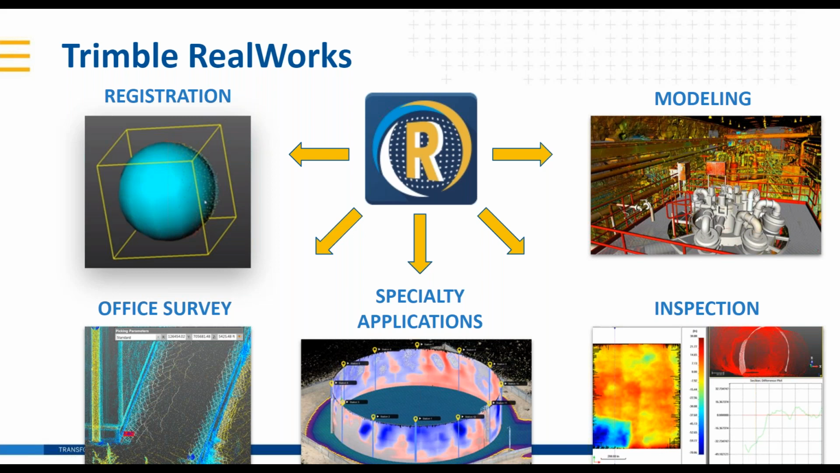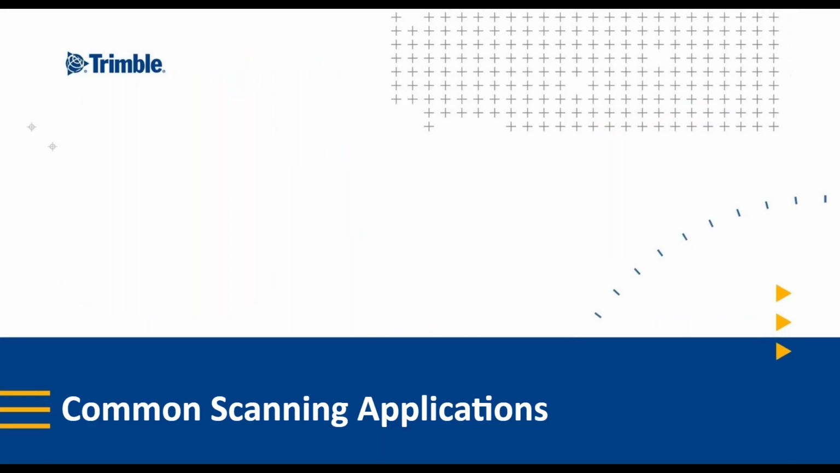That screenshot there at the bottom shows a unique tank inspection workflow that our expert will talk about here throughout.